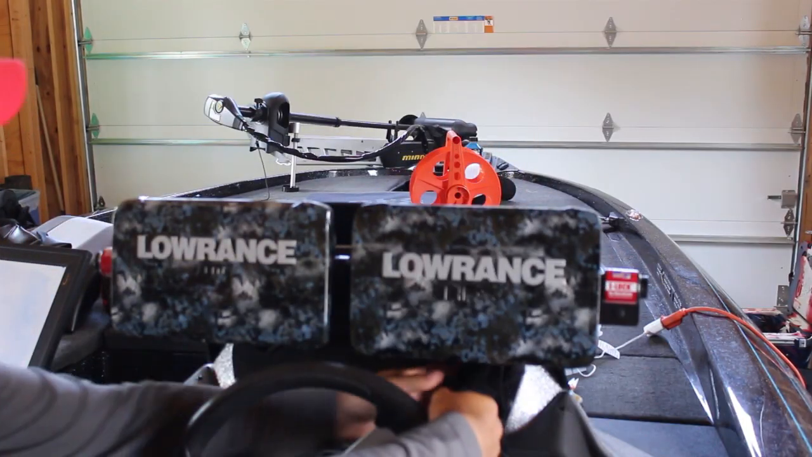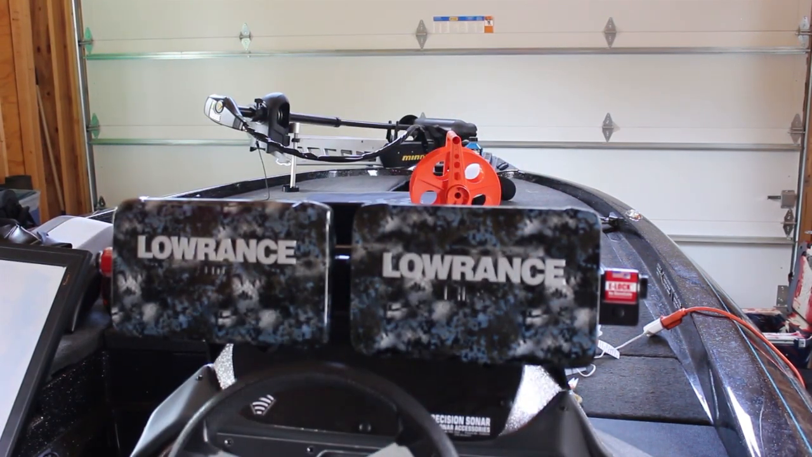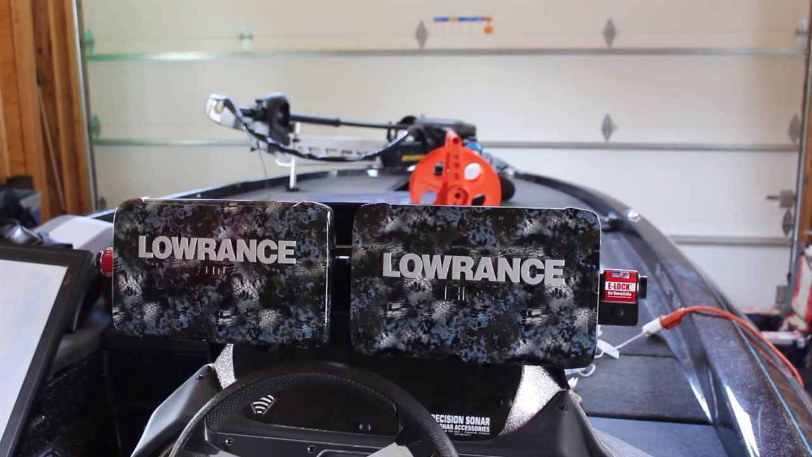Let's get into this. So I'm going to take these covers off. This is how I run these covers. I don't want them to get scratched because they look awesome, and I absolutely love them.